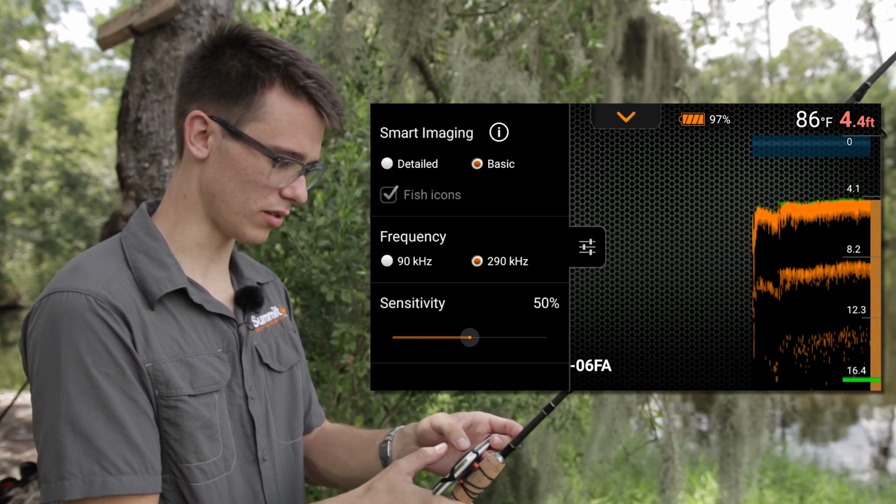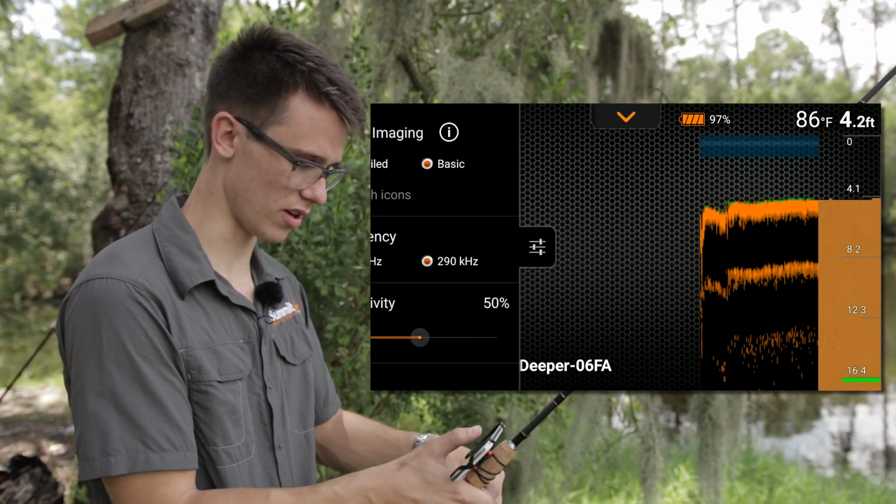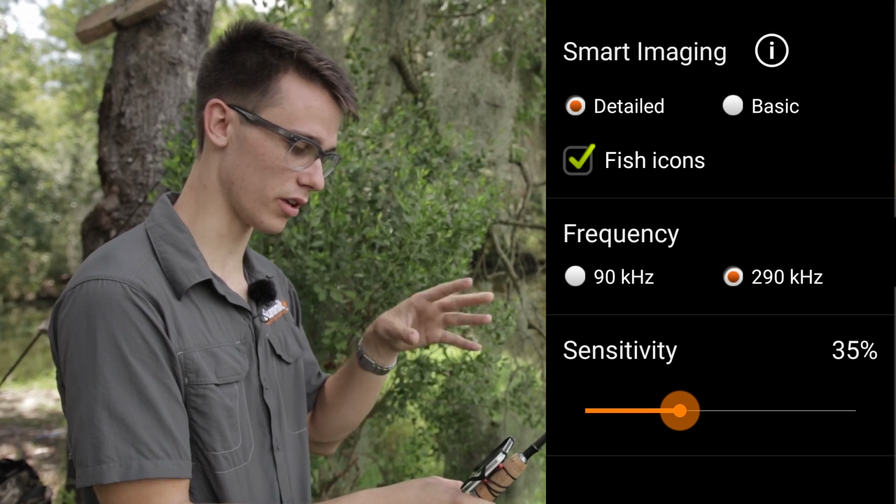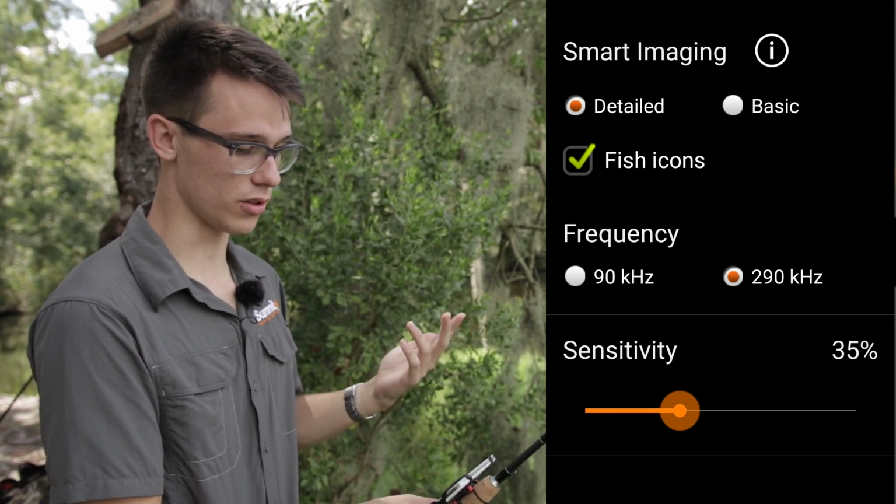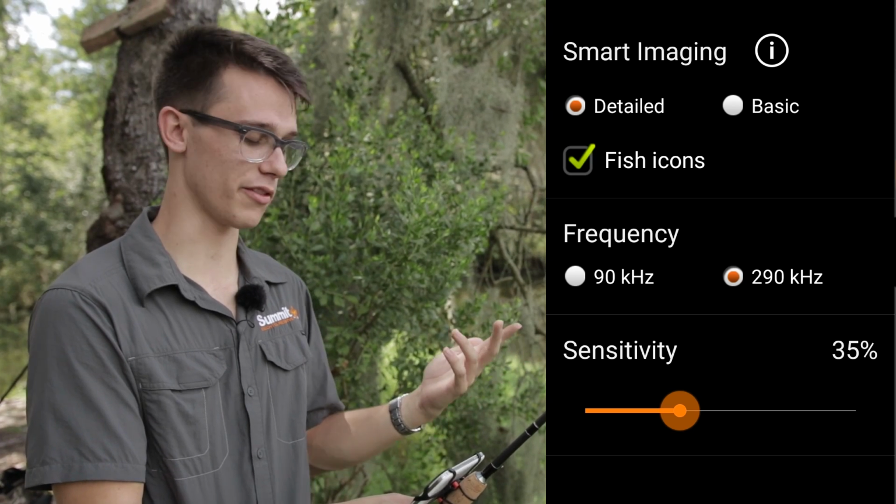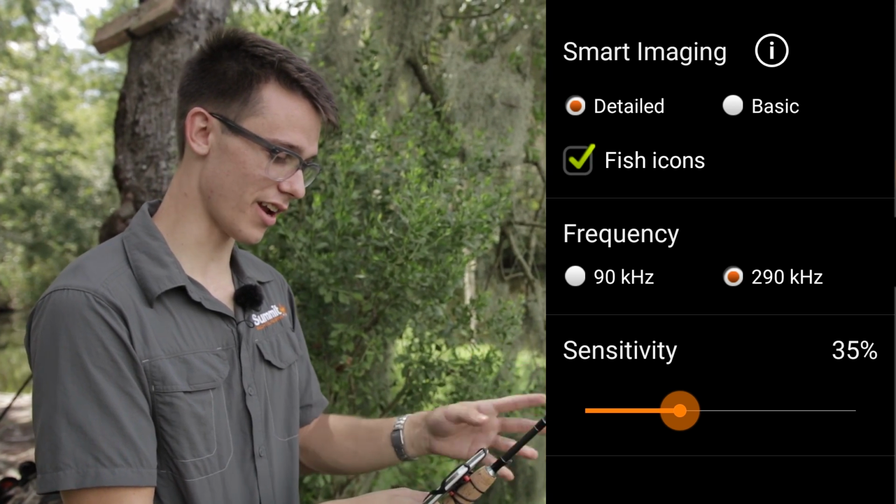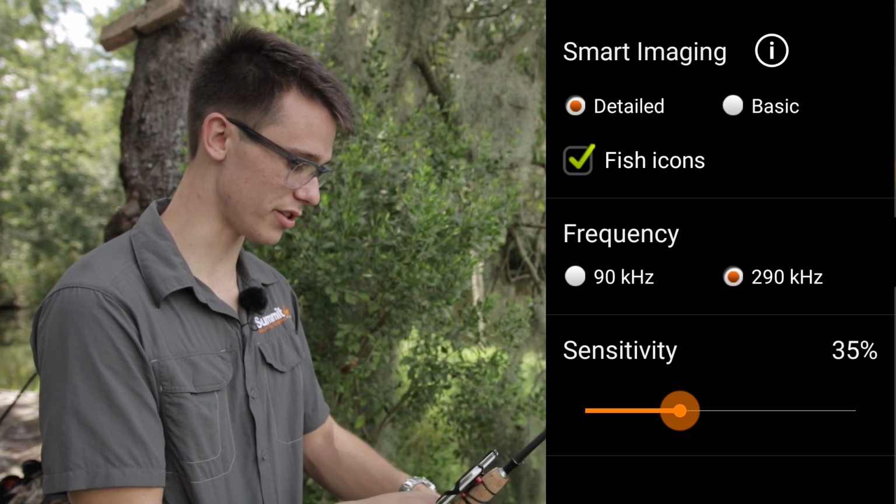I can change it from detailed to basic, which will show me just fish icons in the bottom. It's very easy to read. The 290 beam is supposed to be more narrow. It gives you more of an accurate pinpointing imaging. From what I understand, it's good for ice fishing. I wouldn't use that because I live in Florida, but from what I hear, it's good for ice fishing. And the 90 beam is a little wider so that you get wider imaging whenever you're using it.